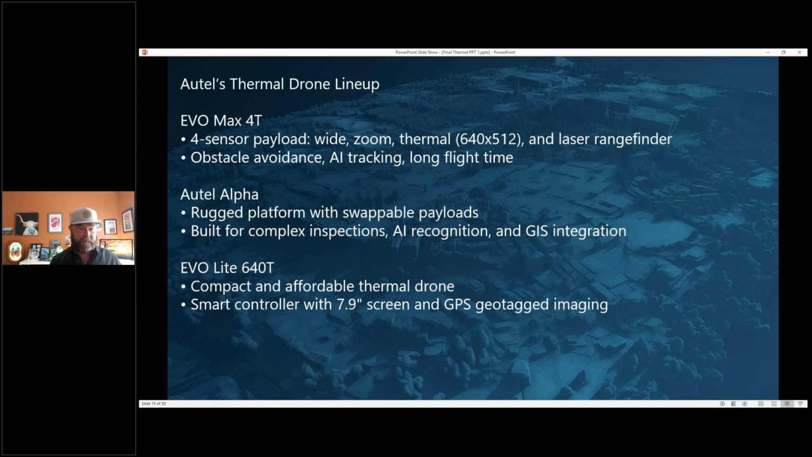The Evo Light 640T is compact and affordable. I actually have one here. It's awesome because it's pretty light, very compact, comes with an awesome hard case, and the controllers on the Autels are really nice. They just have a good layout and a great screen.